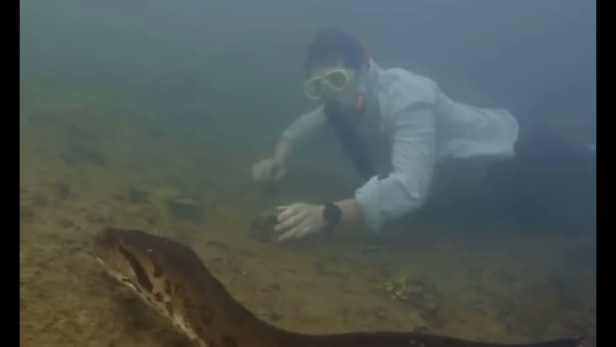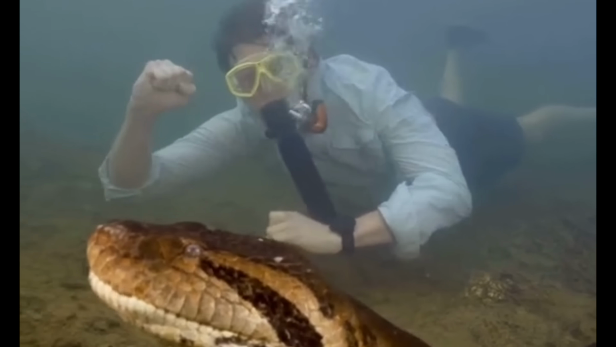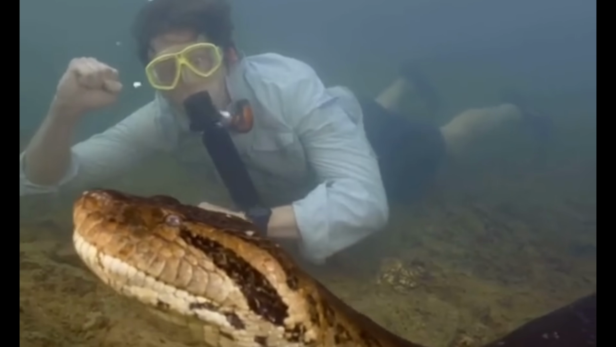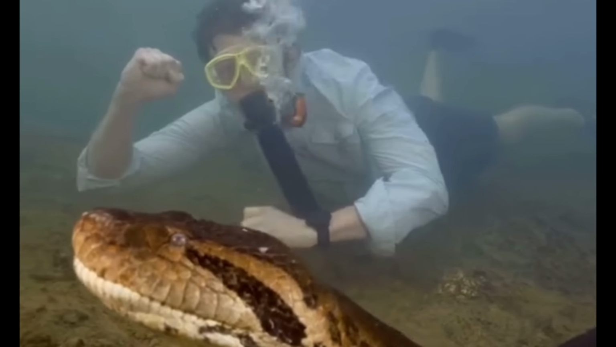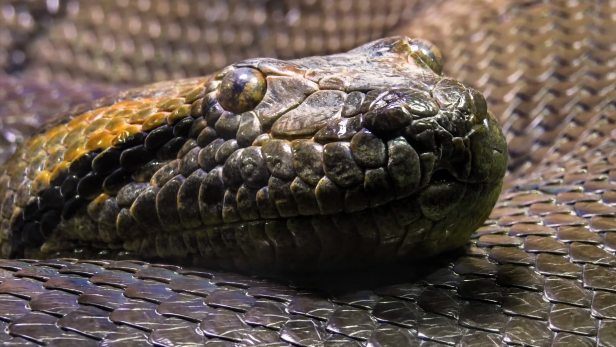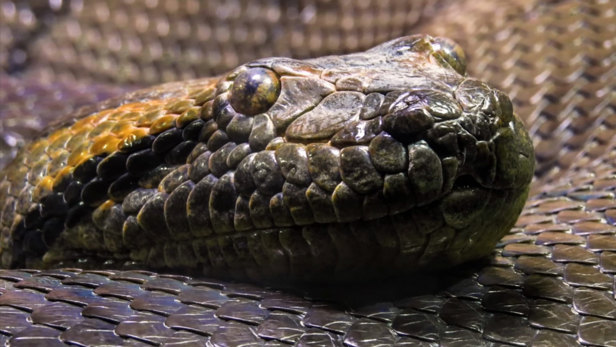They swim along underwater, showing us this absolutely massive snake. Reportedly, it was a whopping 26 feet long, and its head was the same size as a human's head. Just imagine seeing this thing in person. Scientists originally thought that there was only one species of green anaconda, but apparently they were wrong. This species here is now called the northern green anaconda, which, as I said, is an entirely new species.